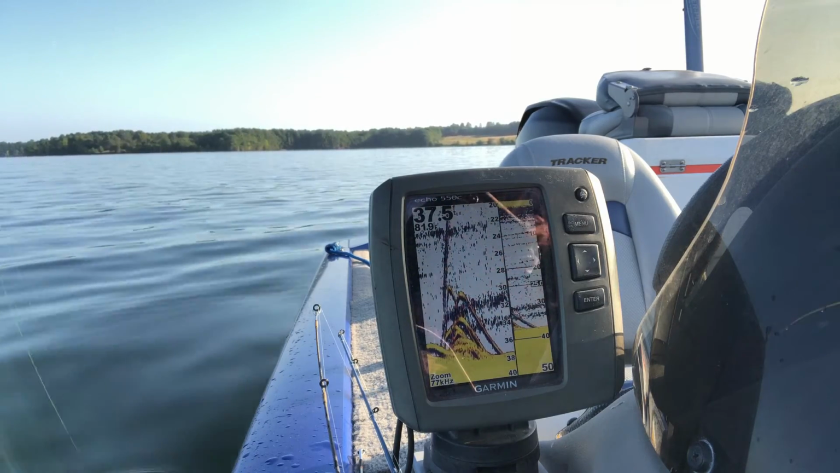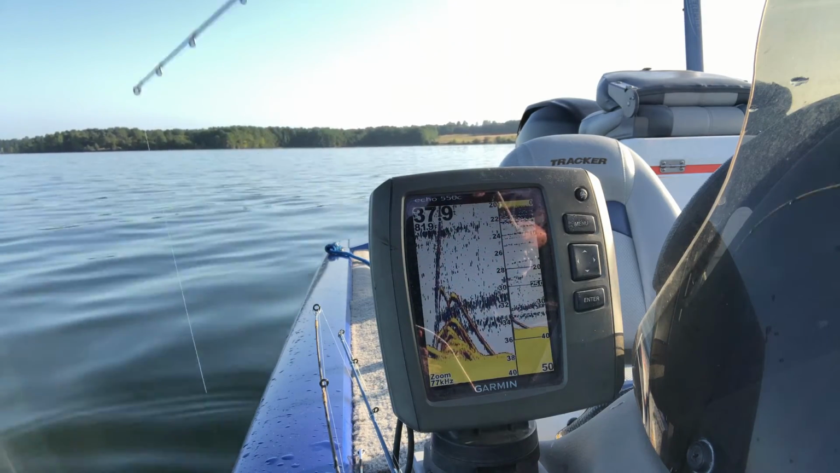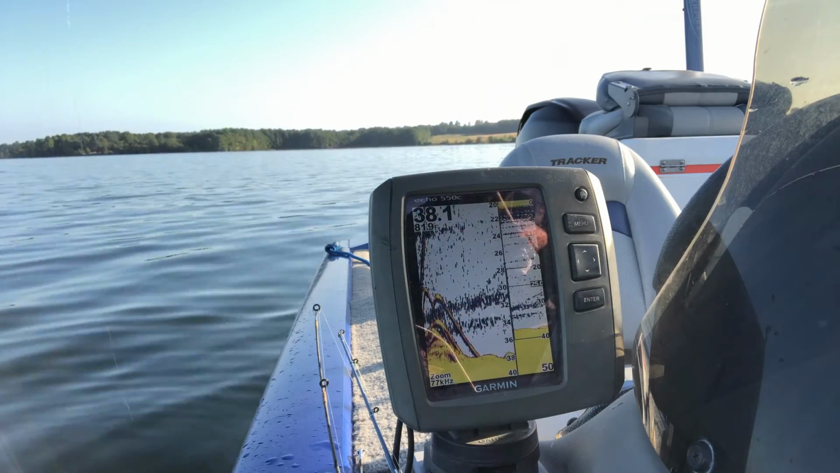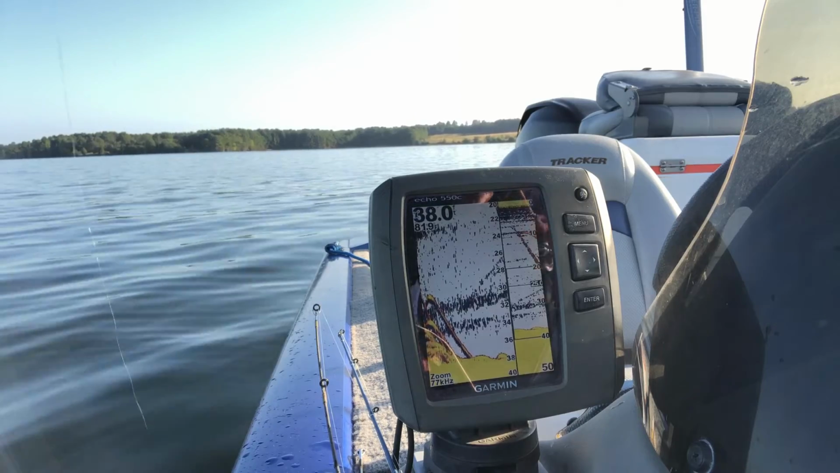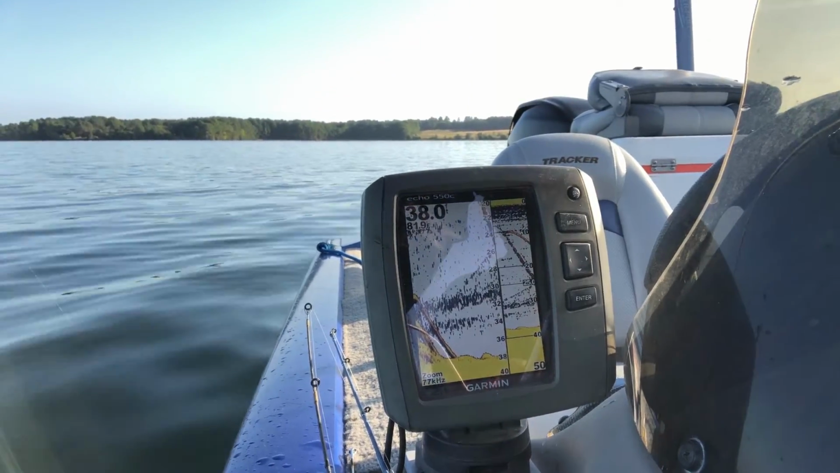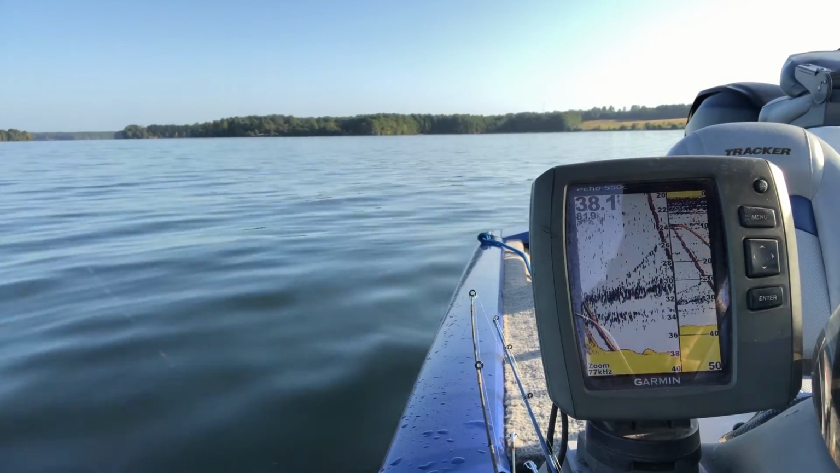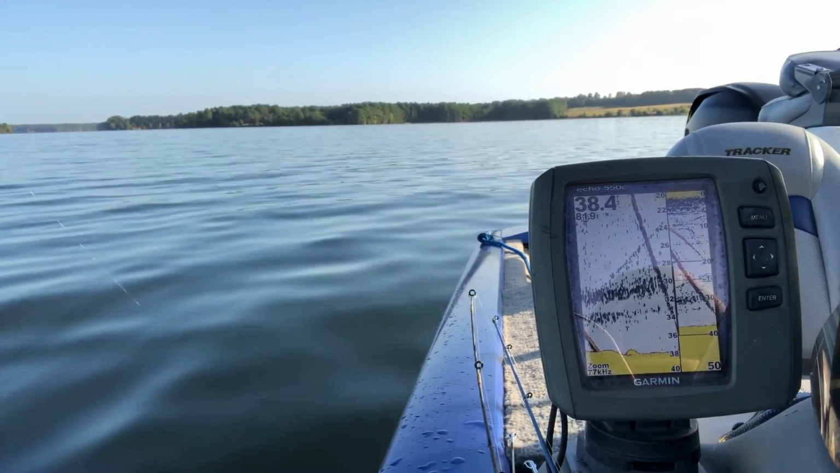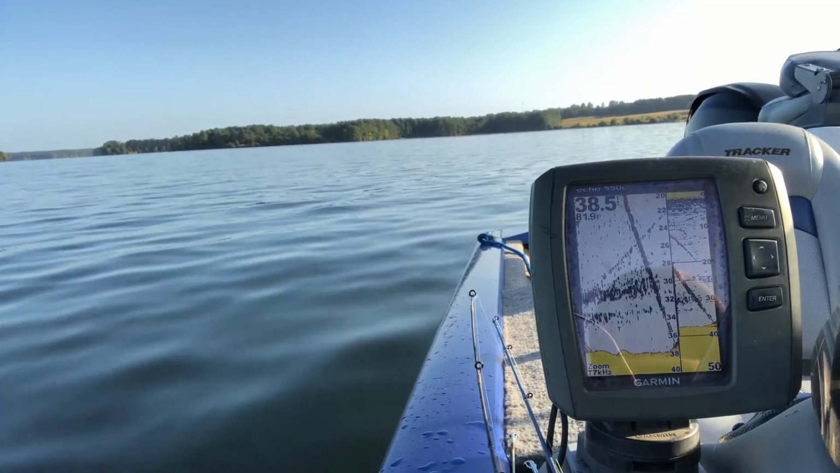I'm going to try to do it right in front of the camera. I don't know if you can see it or not. You might can watch the doggone rod bend. I probably need to turn the camera just a smidget out. Like that right there. Make sure you can see the fish finder. Oh yeah. So we're going to turn it out a little bit where you can see the rod and the fish finder.